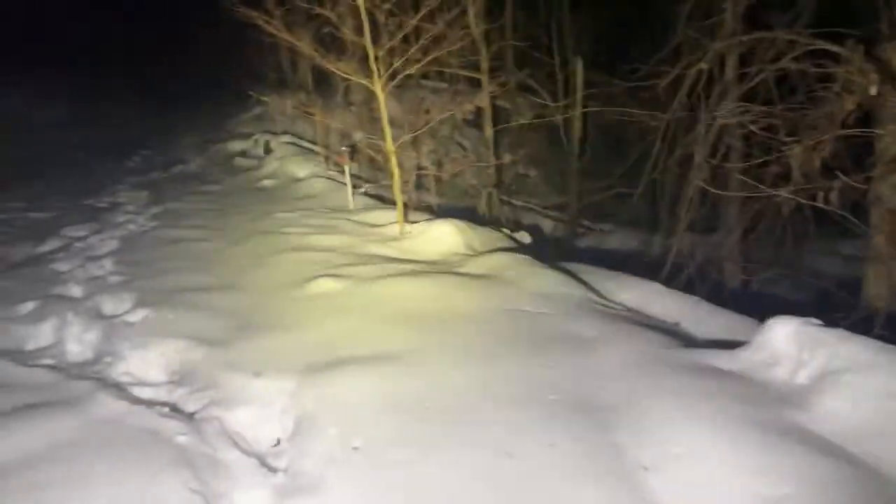I want to keep moving because the flashlight's about to go. And we talk about what a scary place this will be if the flashlight goes out. This is what it looks like with the flashlight out.